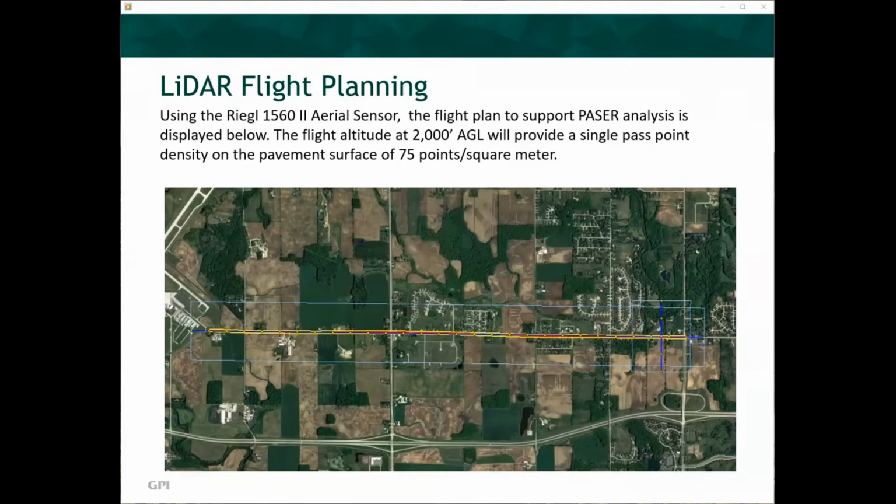You'll also notice the flight plan includes aerial imagery exposure stations for the Phase One camera equipped in the sensor head. When attempting to analyze surface defects, deformations, and cracks, having imagery is another integral tool in the detection process. Additionally, detection of surface defects, deformations, and cracks will not require any field work or targeting. Using the GNSS from the airborne GPS results, sub-meter accuracies can be achieved. For this type of analysis, this accuracy is more than sufficient for PASER analysis.